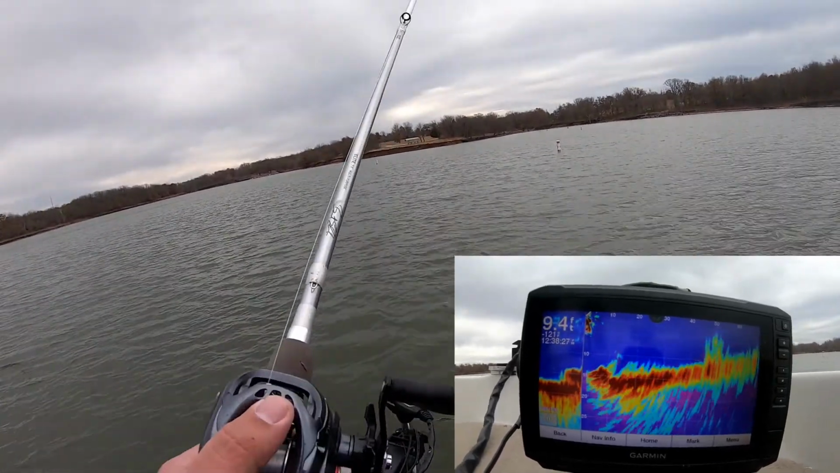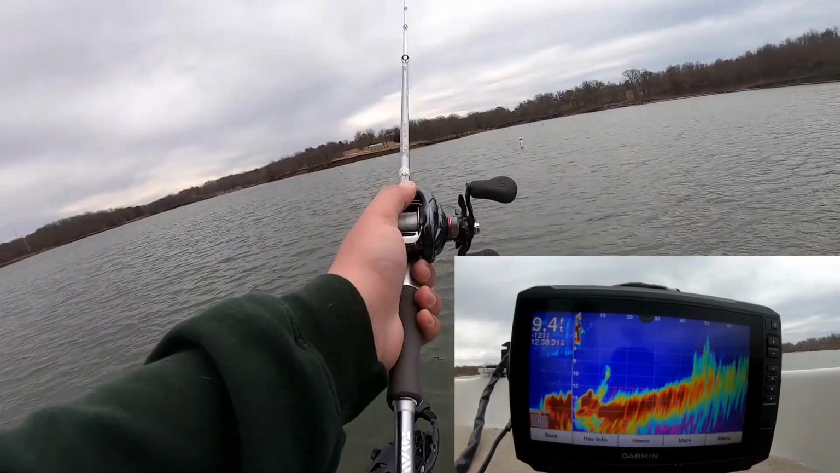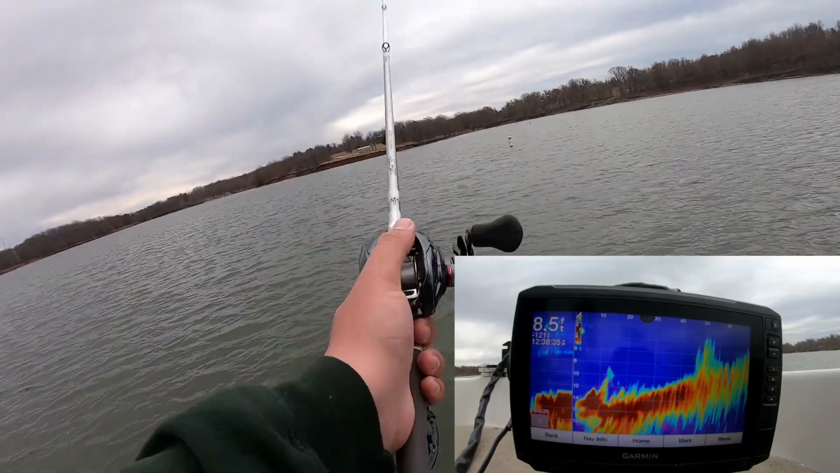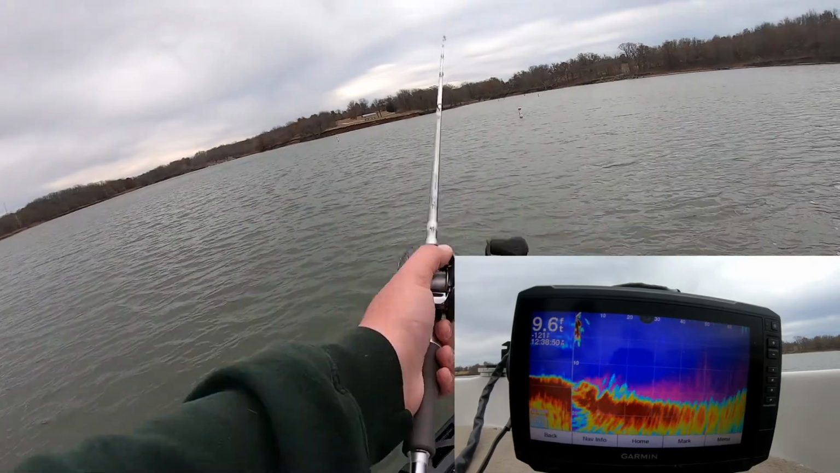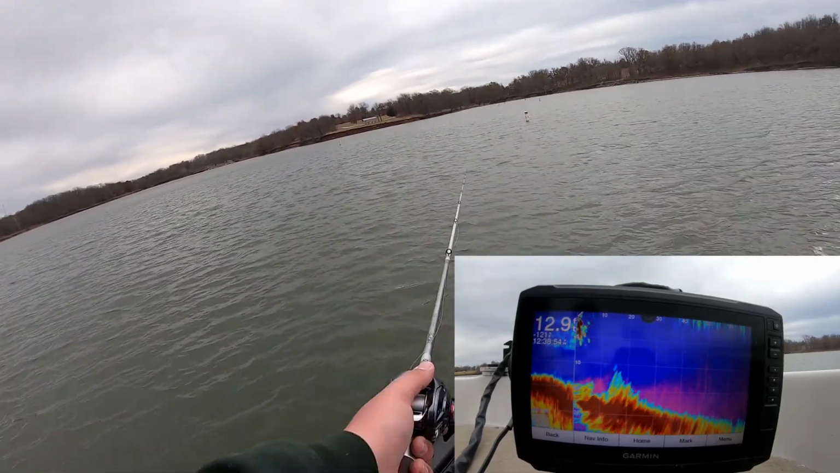Now if you have an Ultrex, this is a lot easier. You can just stay in spot and move your arrow around, and then you just get put back in exactly where you were. Well, we're doing it manually. I like to stay 40 to 50 feet away from the brush pile as far as I can without, you know, spooking the fish that are on top of it.